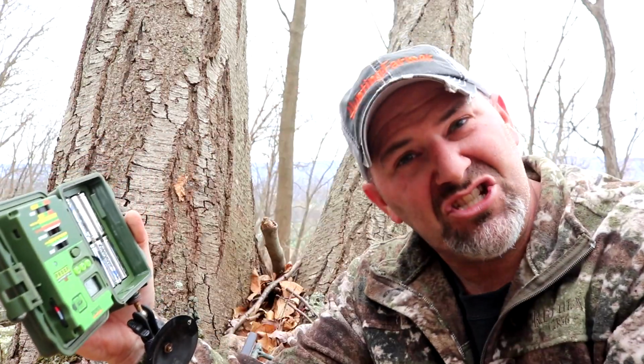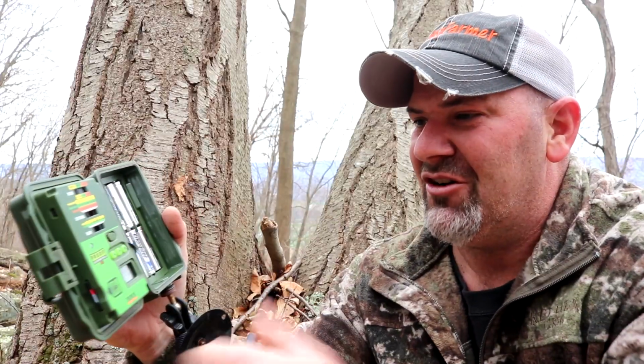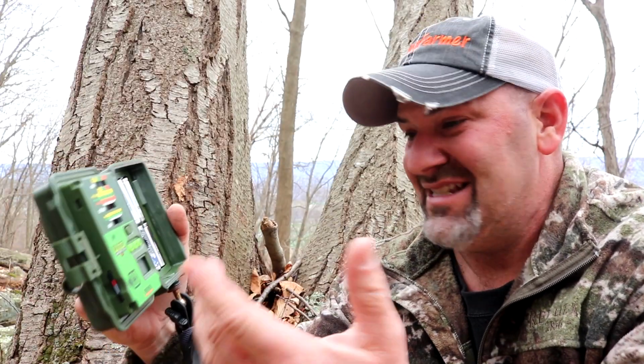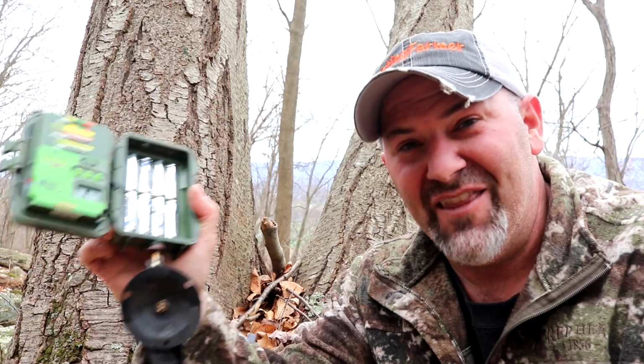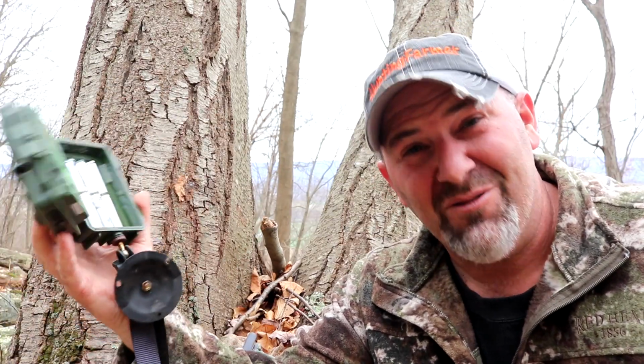This one was just pointed straight down, looking towards this camera. This might be the saving grace. I'm going to go home and see if there's any pictures on this one. This could be the biggest HuntingFarmer trail camera fail ever.